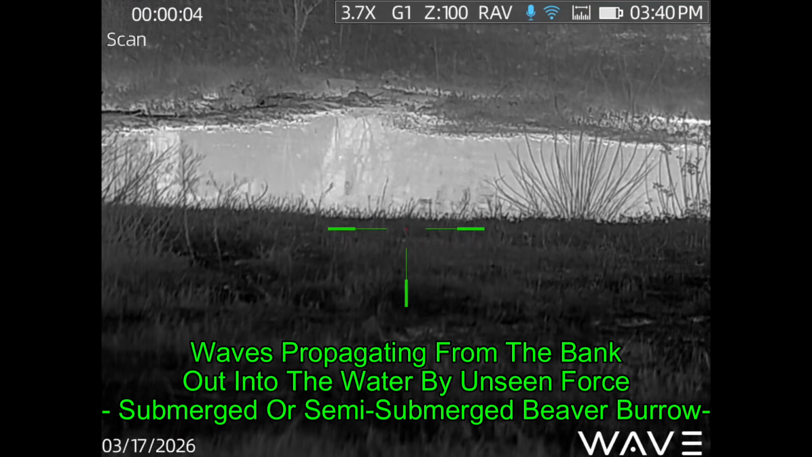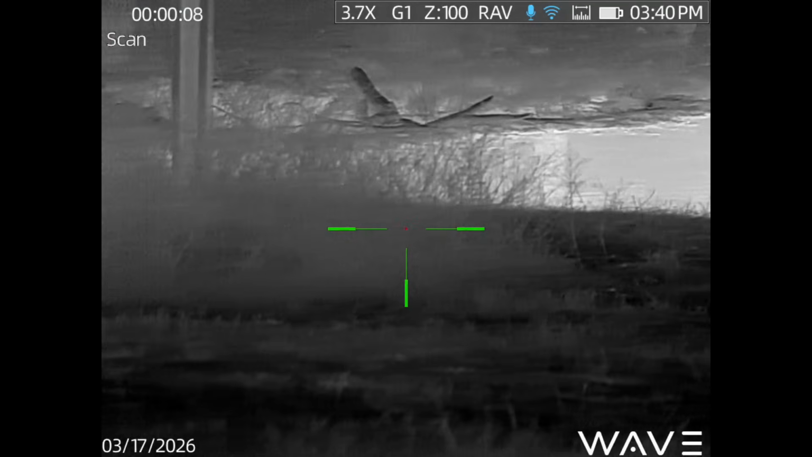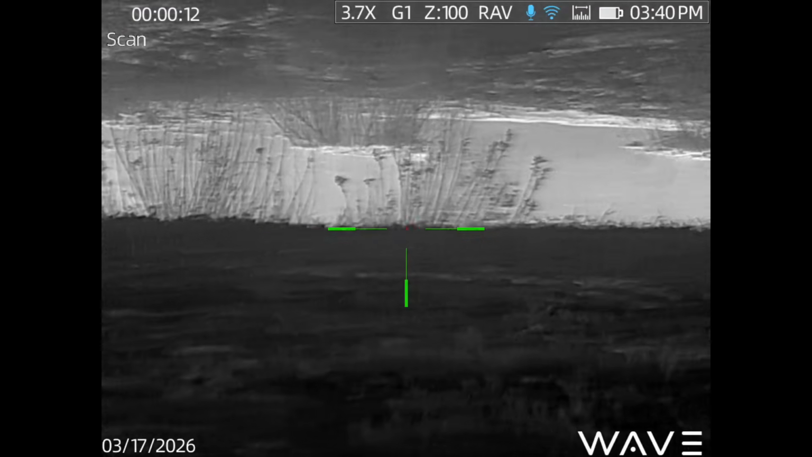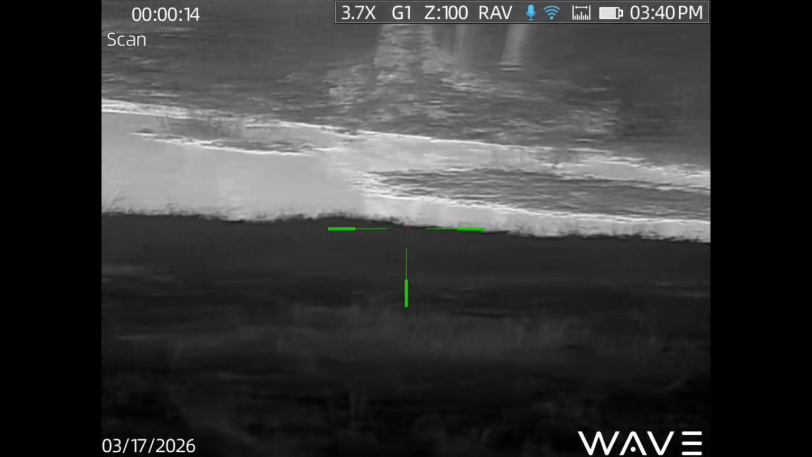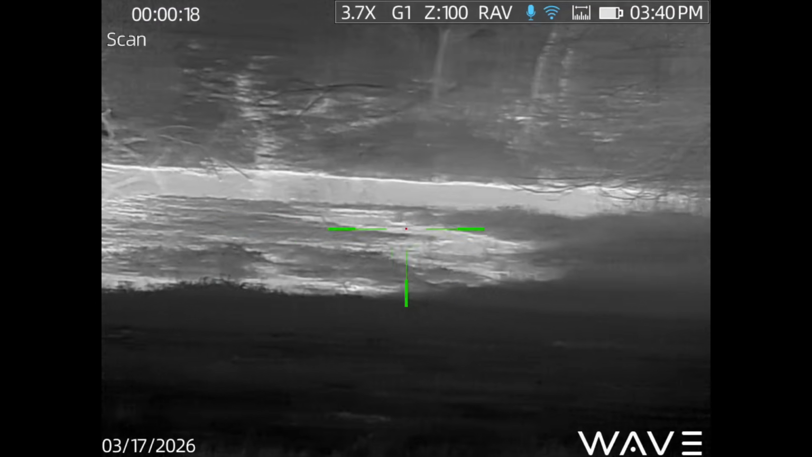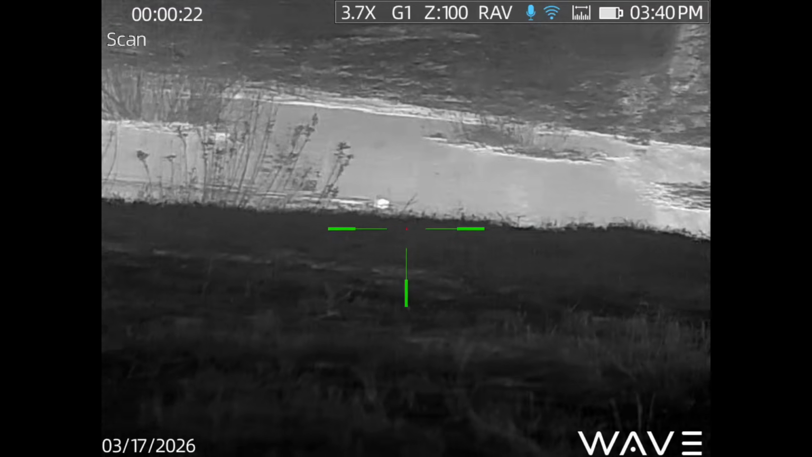Well, it was right there. And so the beaver had gone inside. Things had calmed down for a while. The waves have started again, so I'm assuming something's on the move. And I'm looking for it, and I'm not seeing it. And there it is.